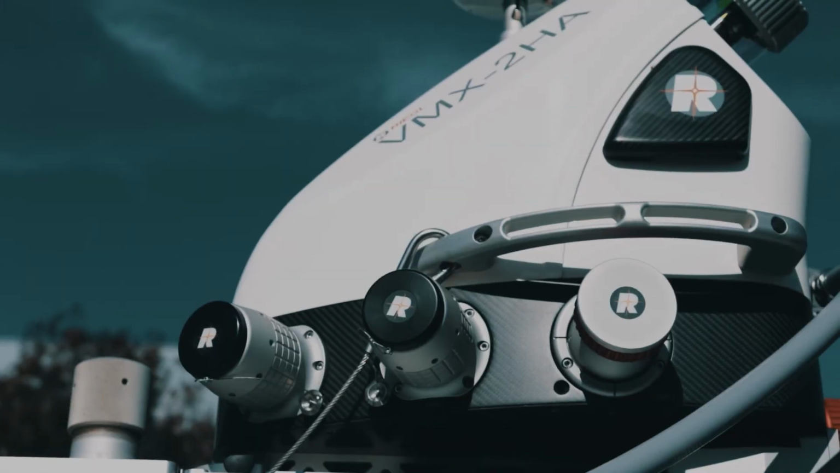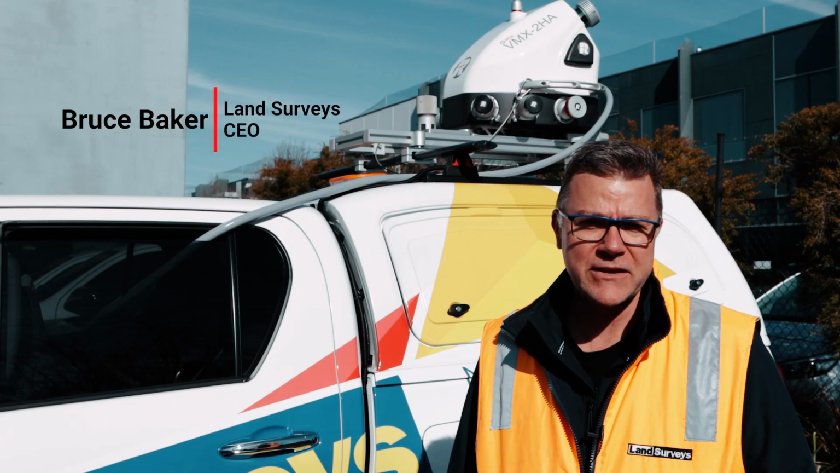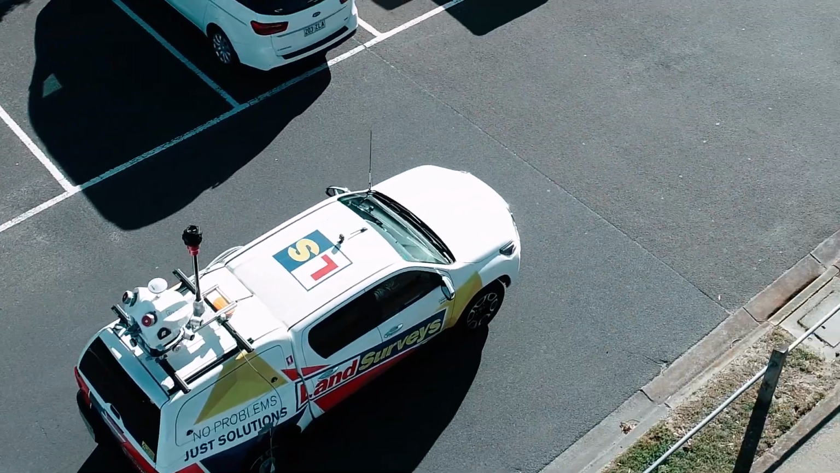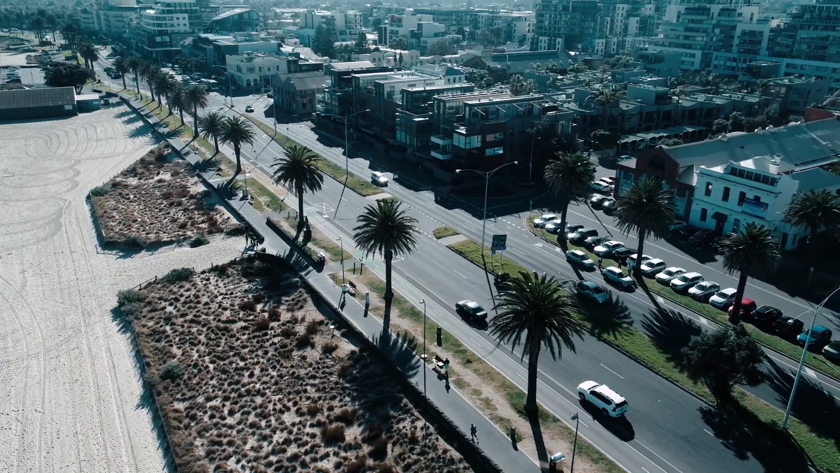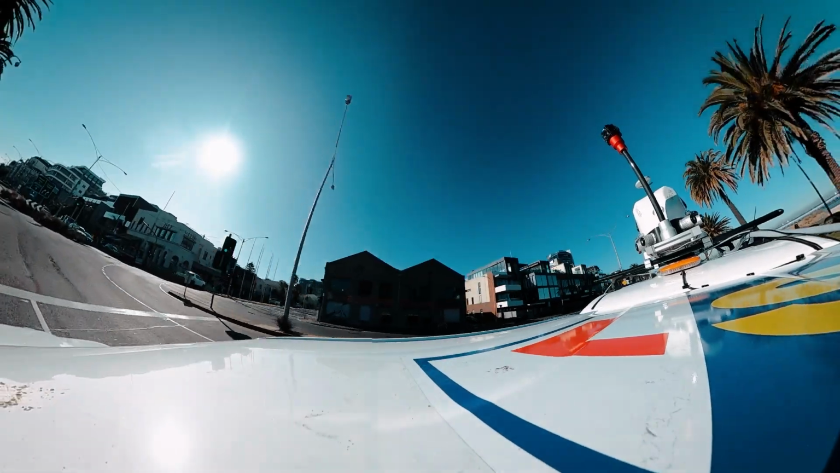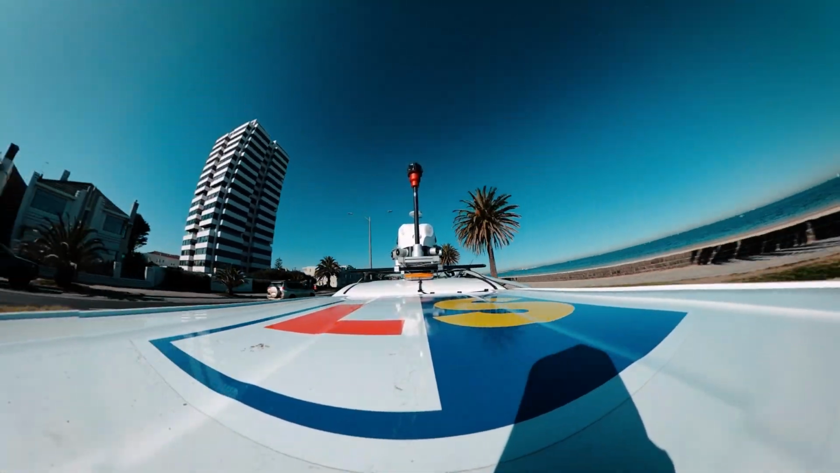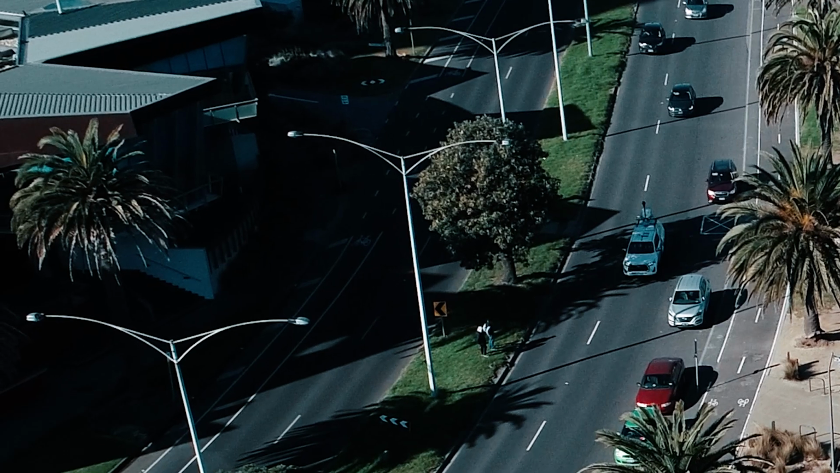This is our RIEGL VMX system, which is the big brother of our smaller VMQ system. So this system is typically deployed on road or rail corridors, specifically looking at the road, infrastructure alongside that, so paths, power lines, and things within up to about 100 to 120 metres from the centre line of either the road or the rail corridor.